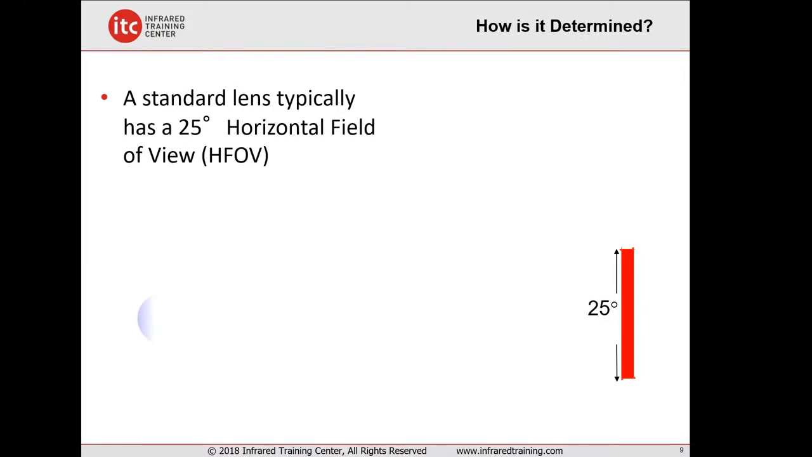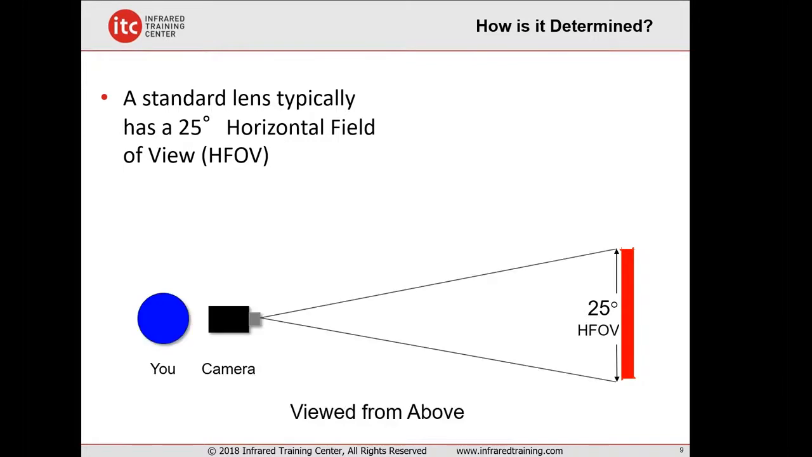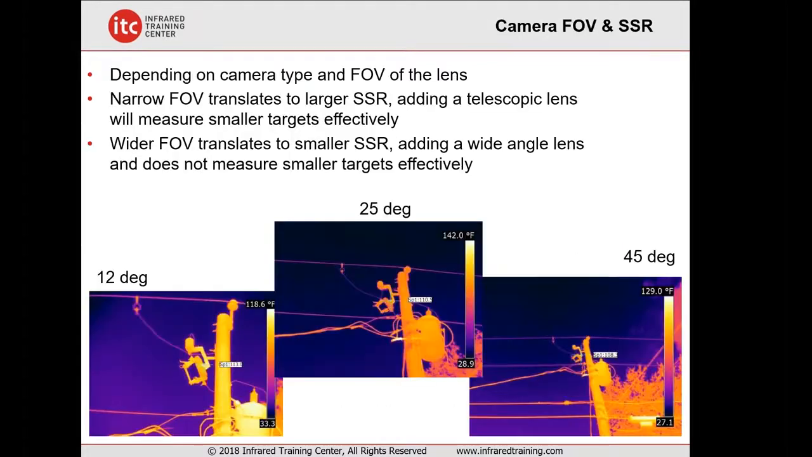So to explain that, it's the horizontal field of view that's actually spec'd out with that degree size. So if we're looking at this from above, let's say, a 25-degree field of view is horizontally an area of 25 degrees across. It's an angle of measurement that we're seeing.